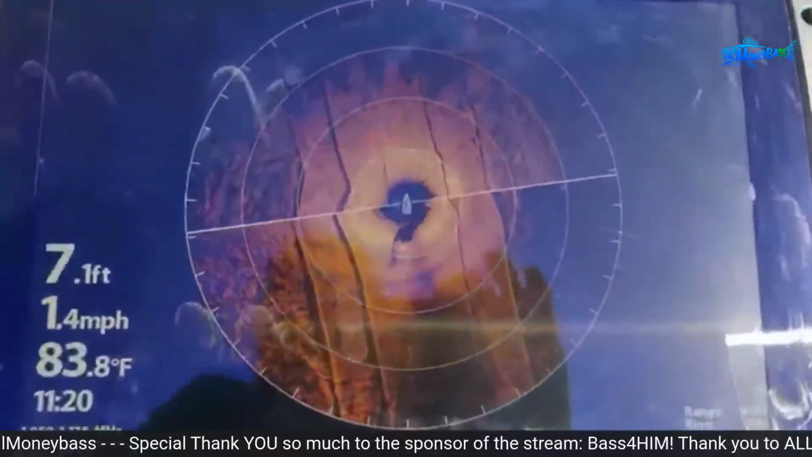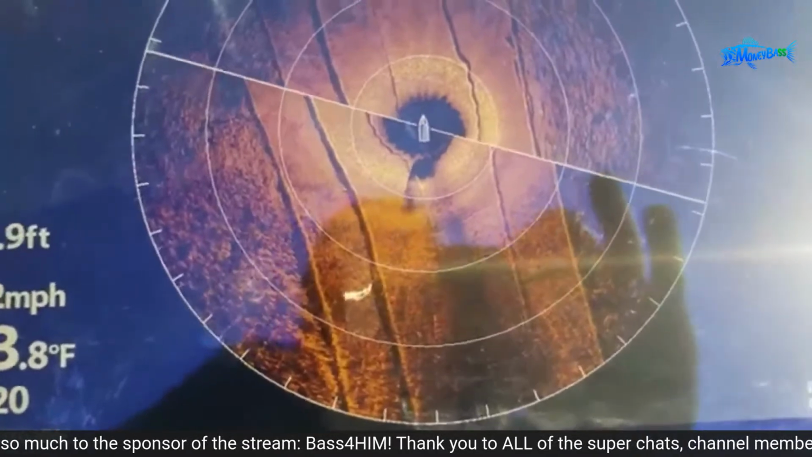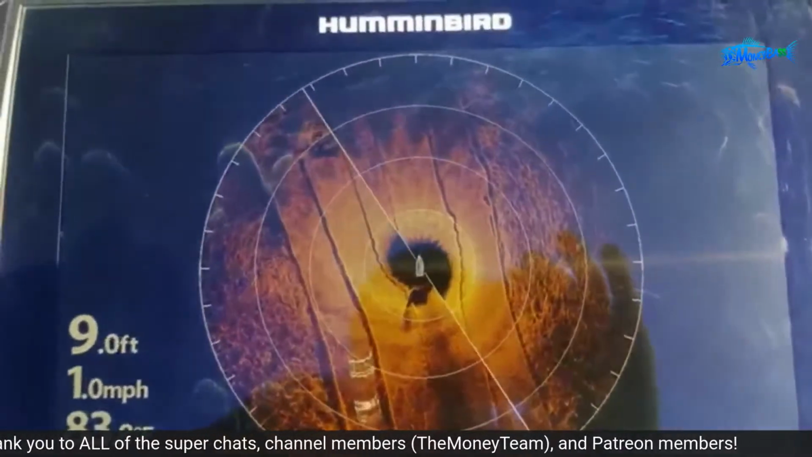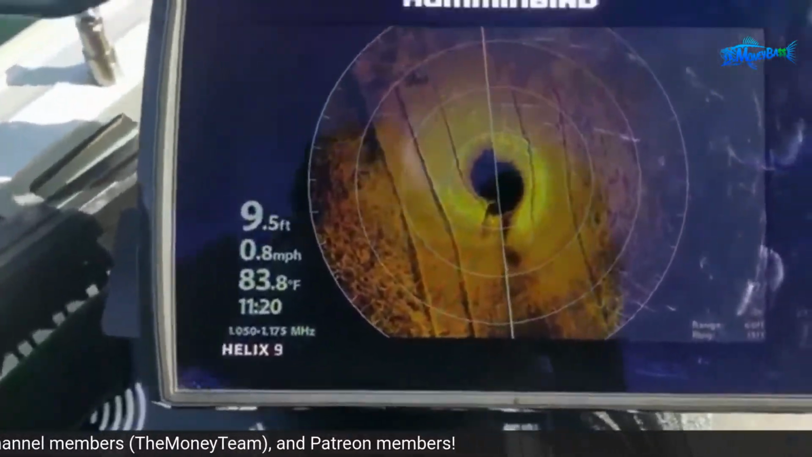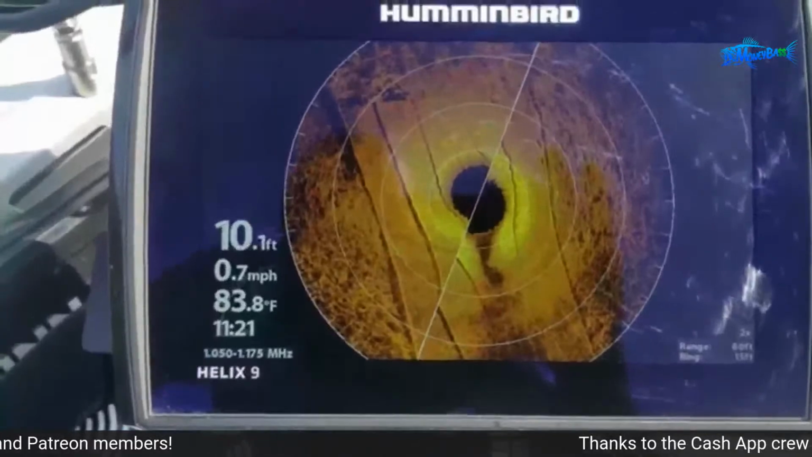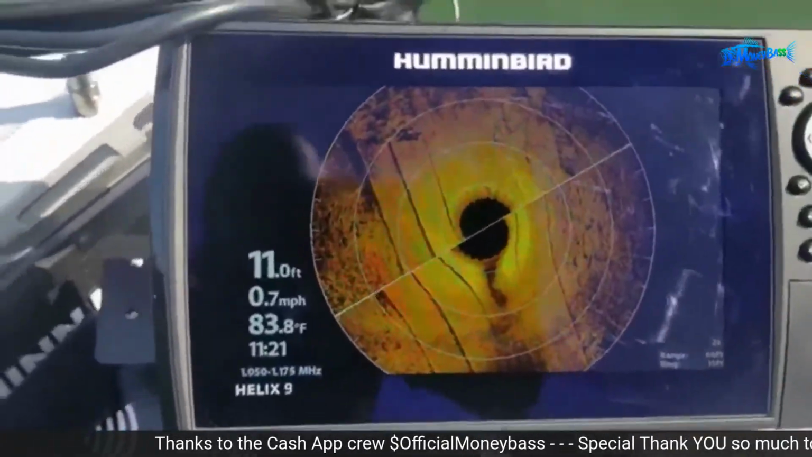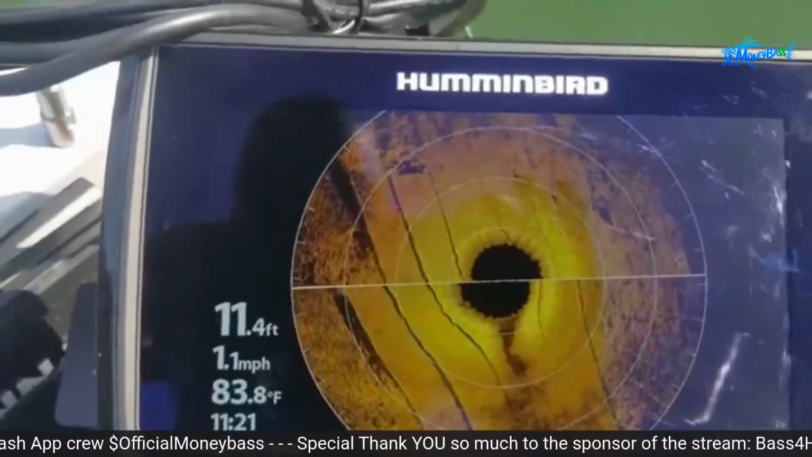All right, so there we go. It's updating pretty good. Nice, clean, crisp picture. And that is the Mega Imaging. You can also do this on that Generation 1 360 imaging, and it pretty much works the same way. The detail will not be as good, but you can definitely still see the structure and everything that you need. And when I had that unit, I was actually able to see fish also. So this Mega Imaging just gives you a lot more detail and better picture quality.